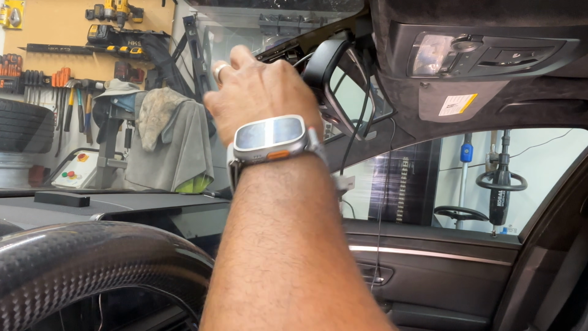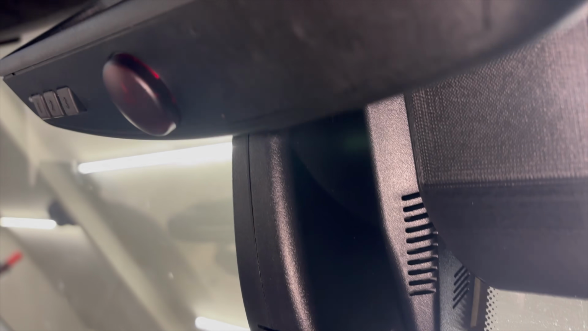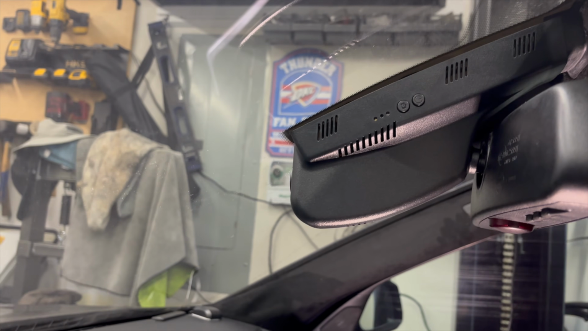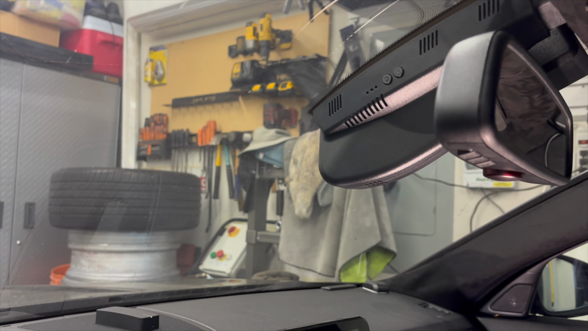Okay, so that looks good there, but we're gonna keep trying to finesse these wires into place. Okay, there we go. We've got all of our wiring tucked into place. As you guys can see there, it's got a clean installation look. So I'm really happy with the way that looks. As you guys can see from the side, no one will even be able to notice that there is actually a dash cam there. So that's really nice. So now we're just gonna worry about going ahead and running the wiring for the rear camera.